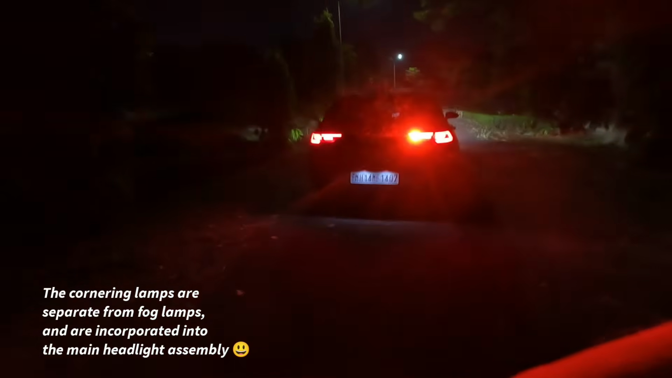And as is the norm with the Germans, just one single fog lamp at the rear. Okay. Once again, looks beautiful, right? Now let's drive.